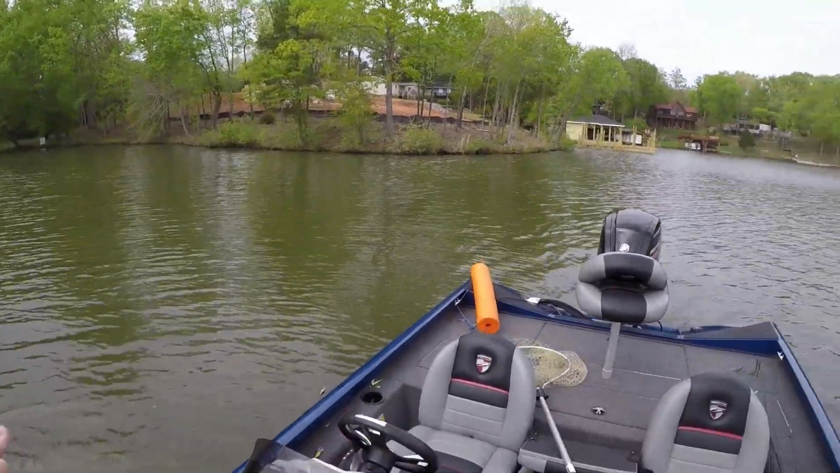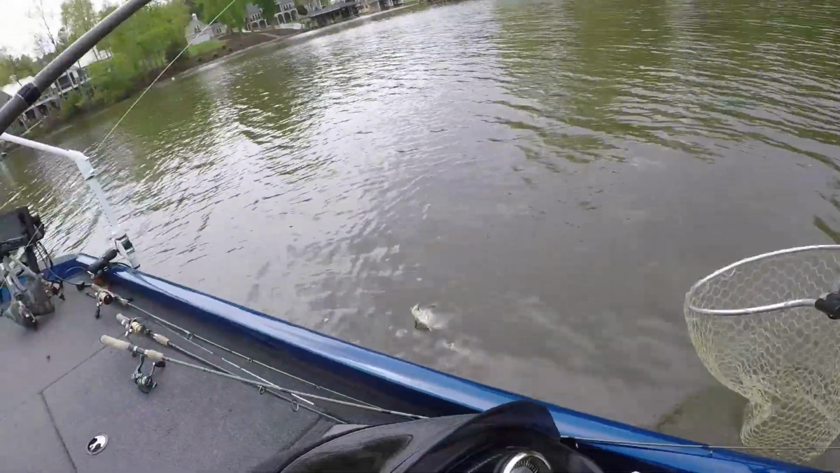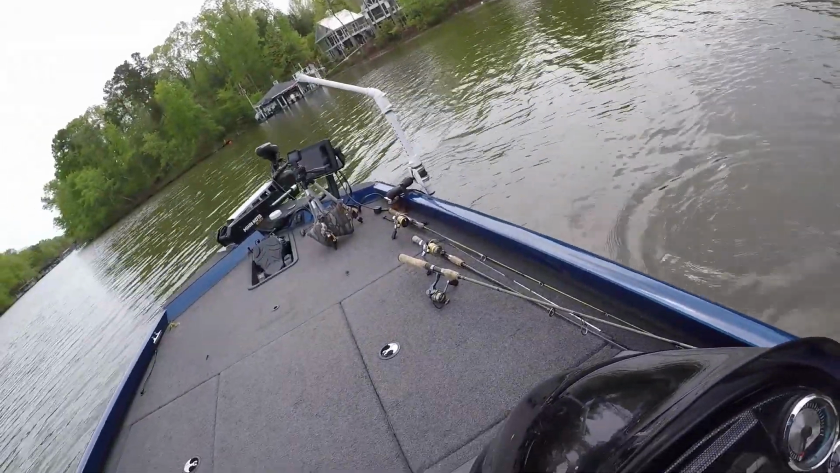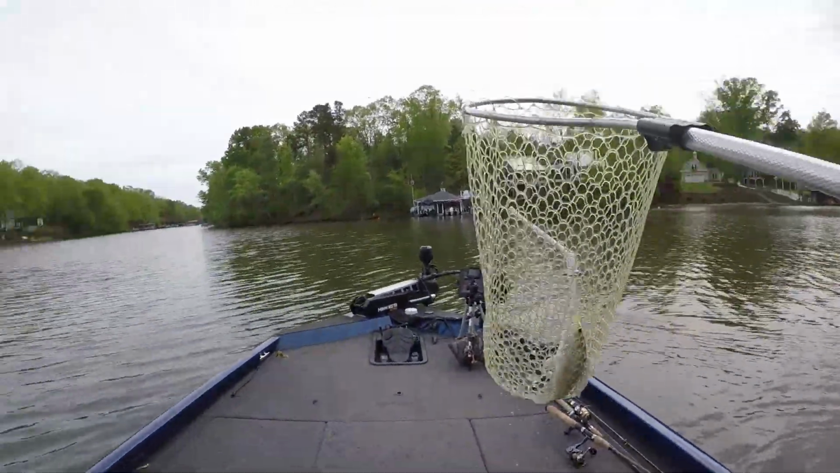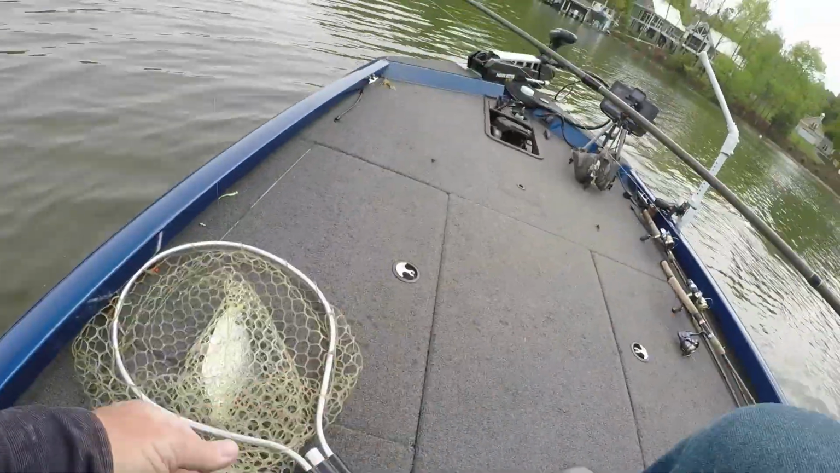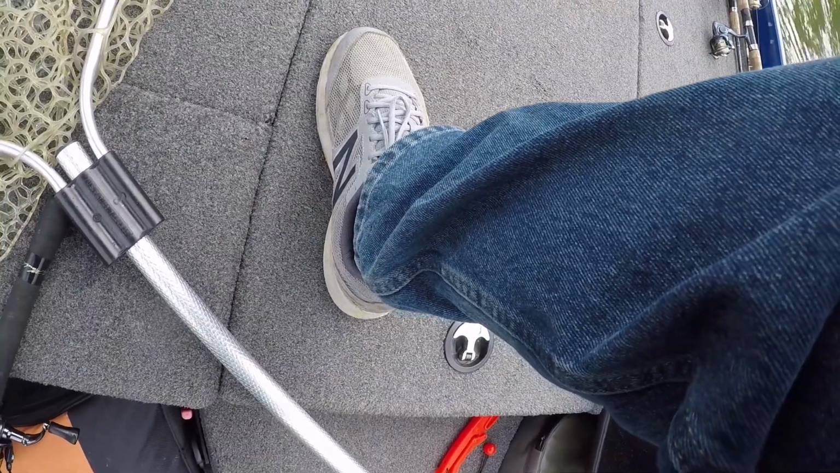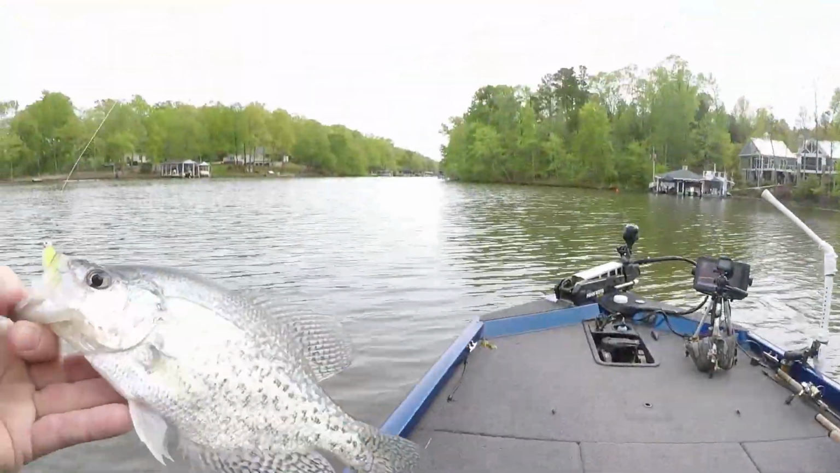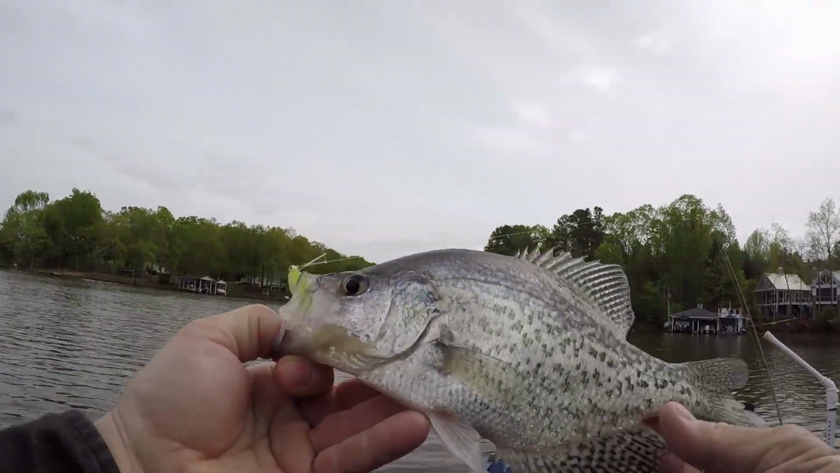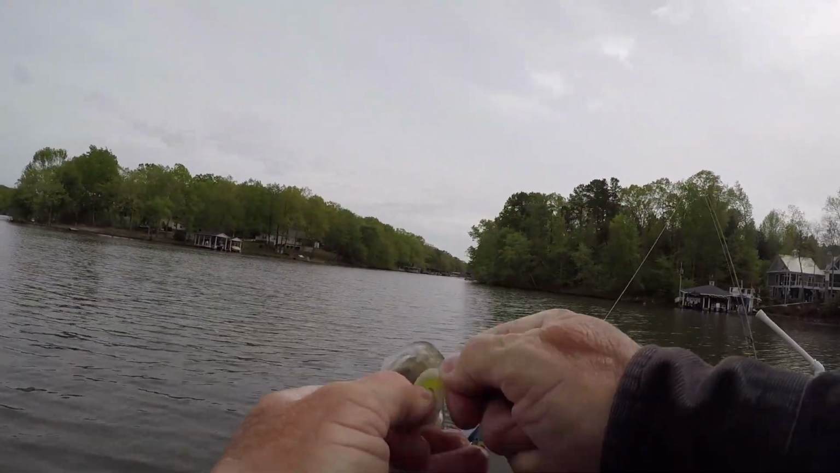All right, guys, found a crappie. Yeah, he is a crappie. He just couldn't refuse that jig, could he? I'll tell you, this ice out color is a good color. And guys, these crappie are post spawn. He's about 9.5, 9 5/8.